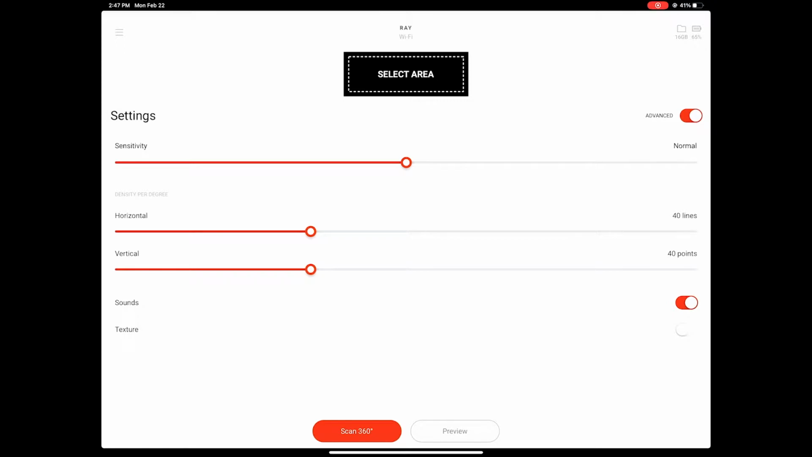So the next thing we're going to do is hit this preview button. It's going to start the Ray spinning up, and it'll take a really quick 360 scan to populate that select area box we saw up at the top, which will then let us select a sub area as an alternative to scanning the full 360.